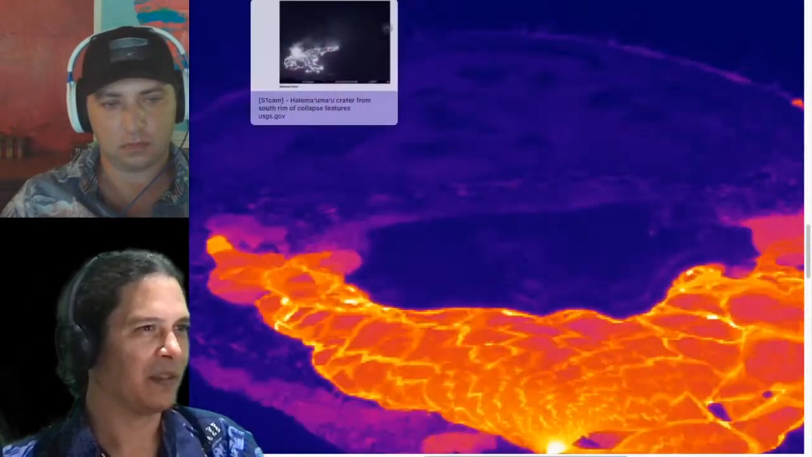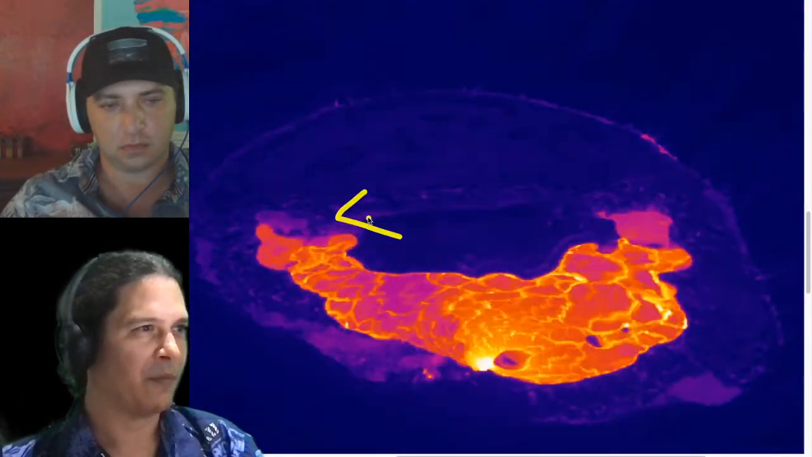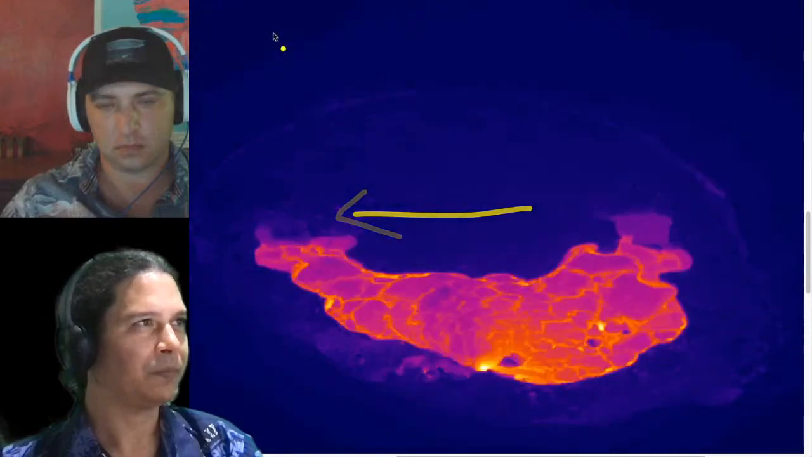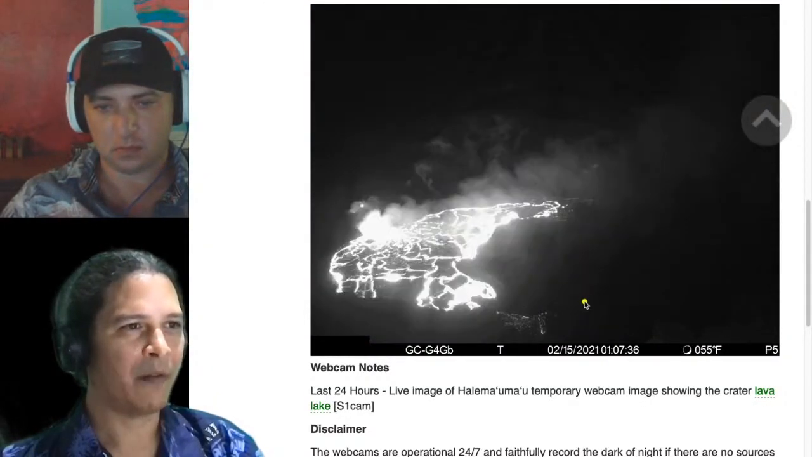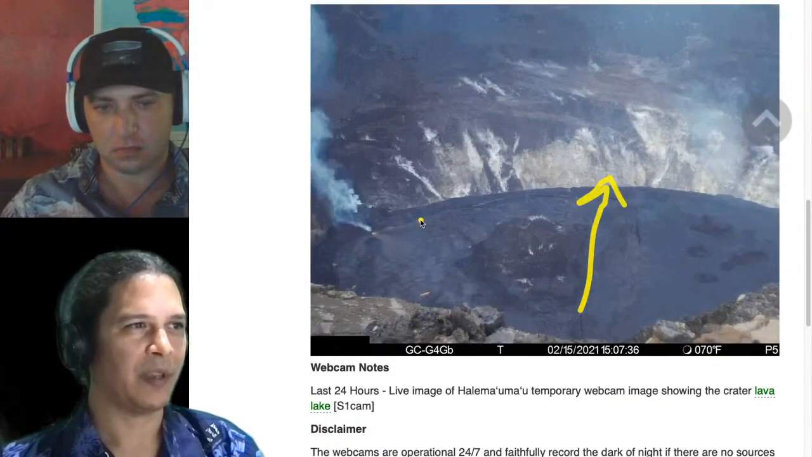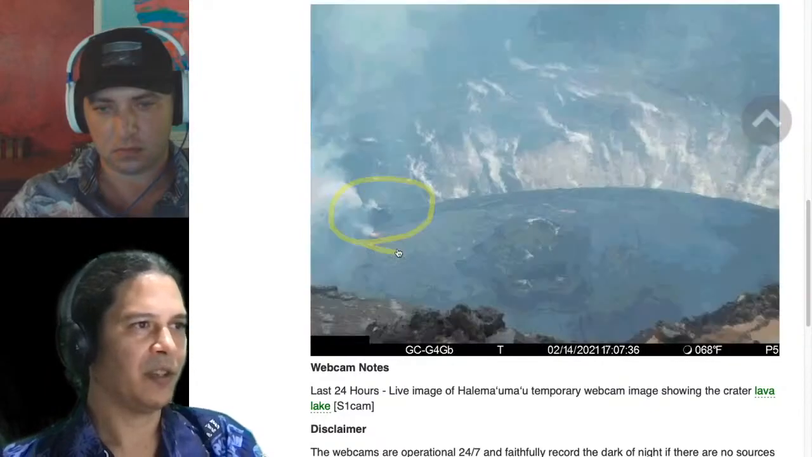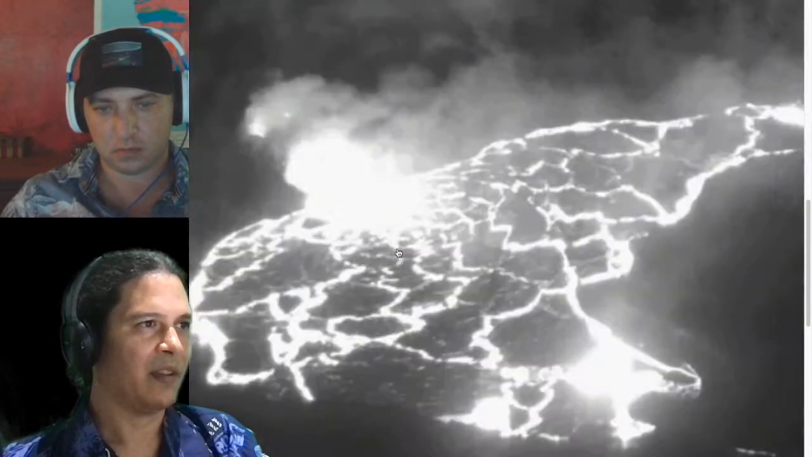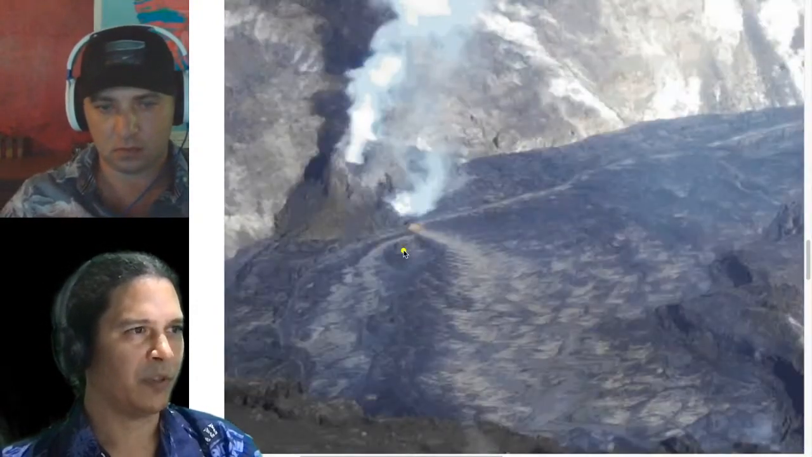All right, so that's the F1 camera. Just reminding you guys, viewing from the west, so north is in that direction. If we switch to the S1 camera from the south, north is now in that direction, so we can see a little bit better shape of this west vent. This is a USGS HVO automatic last 24 hours. We'll look at a couple of things here, zoomed in a little bit.